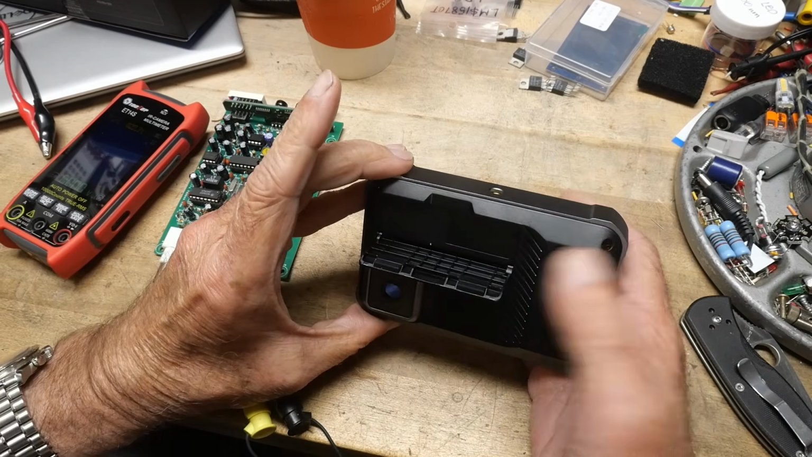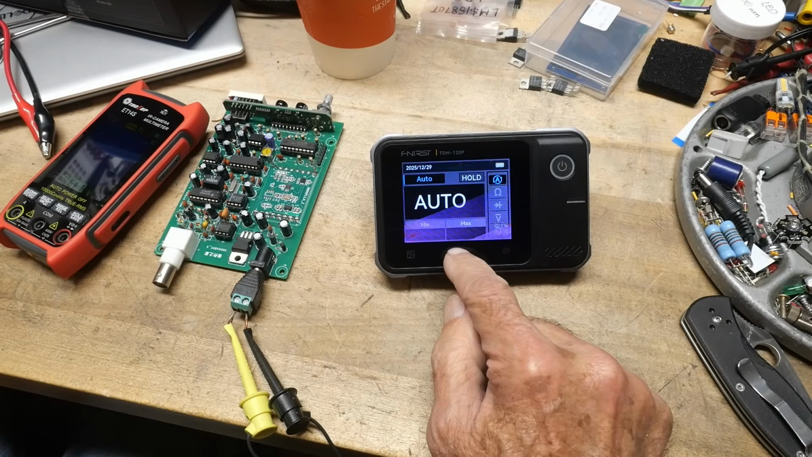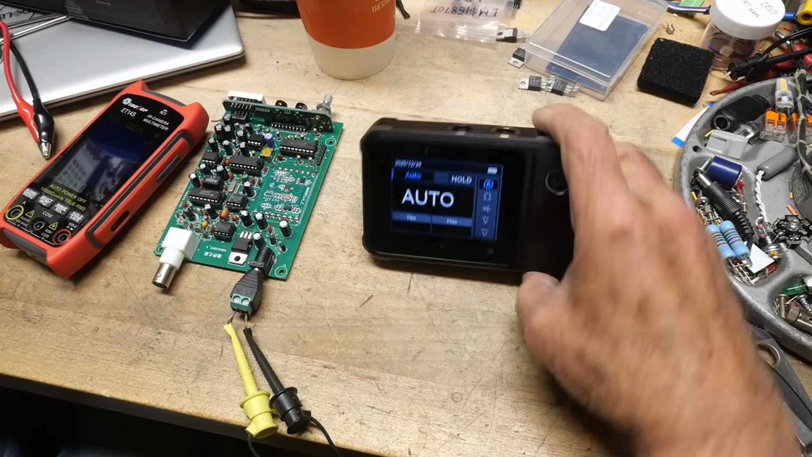I didn't show this. It does have a little flip out thing here that you can use if you're going to do this. It does have a flip out thing. Yeah, anyway, there you go.